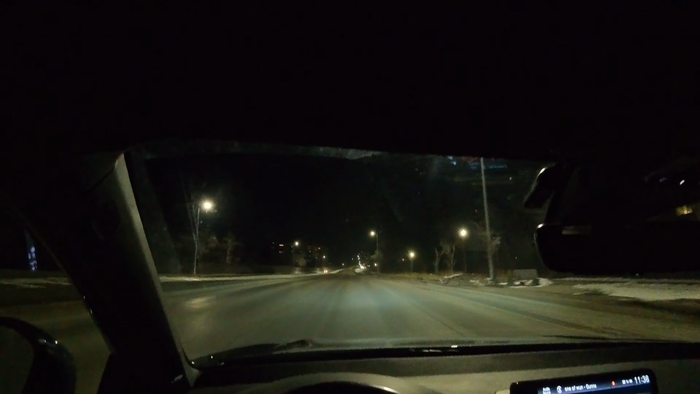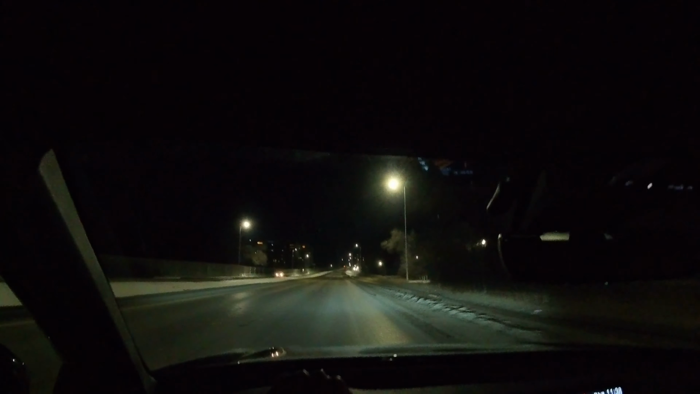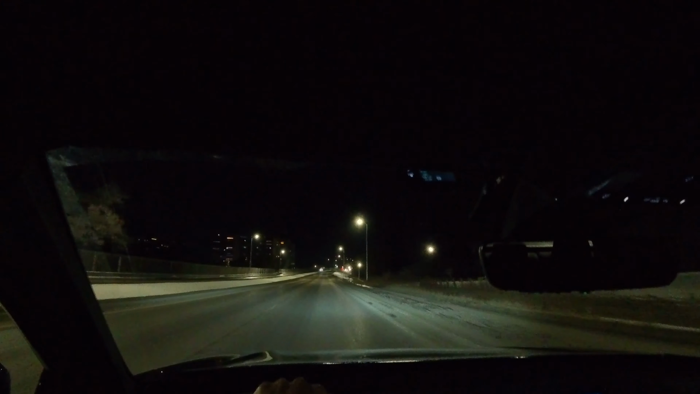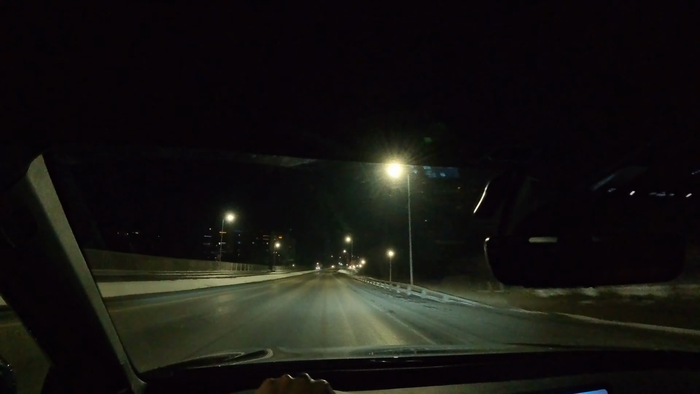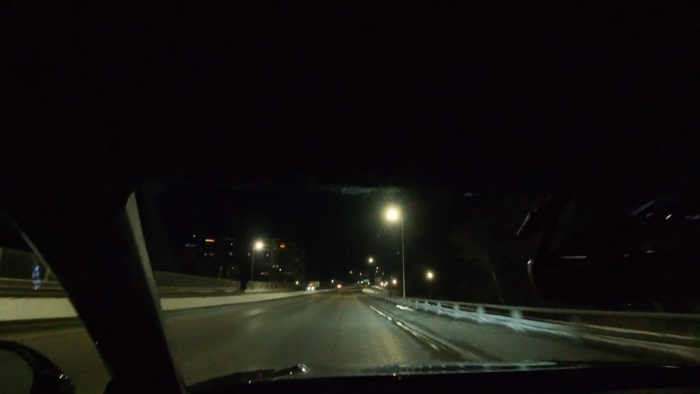Yeah, man, this car moves. It's pretty nimble as well. This is a very nimble vehicle.